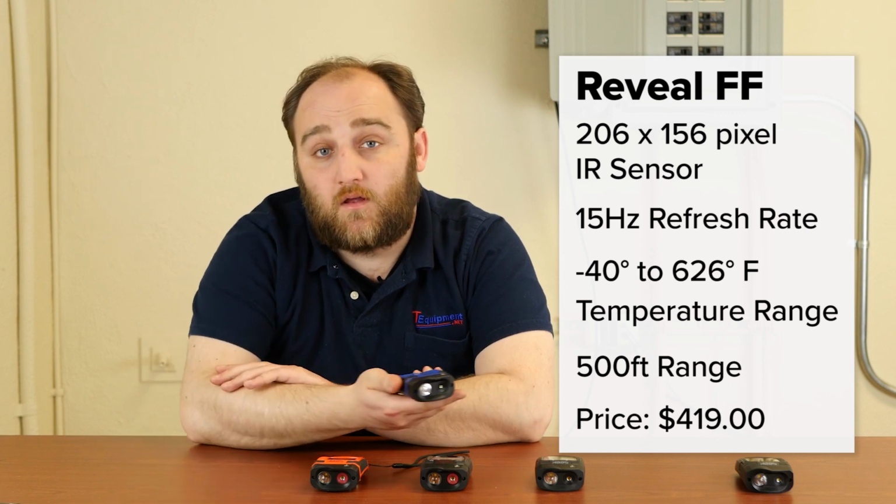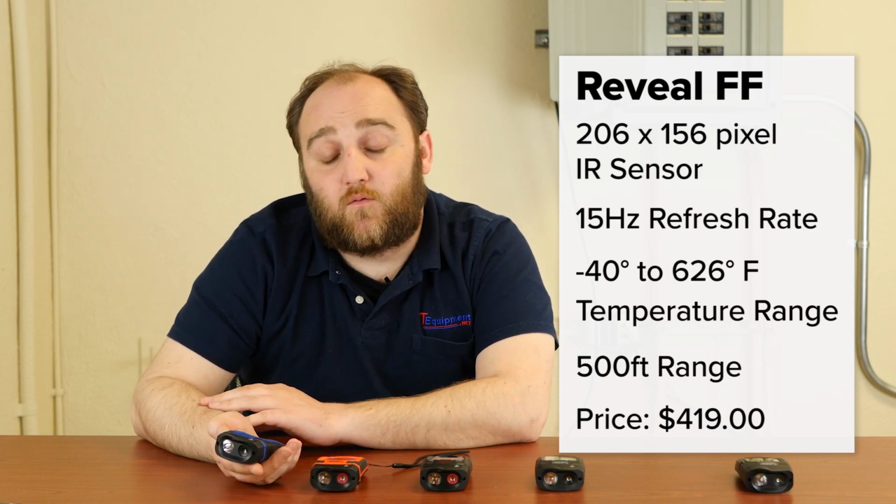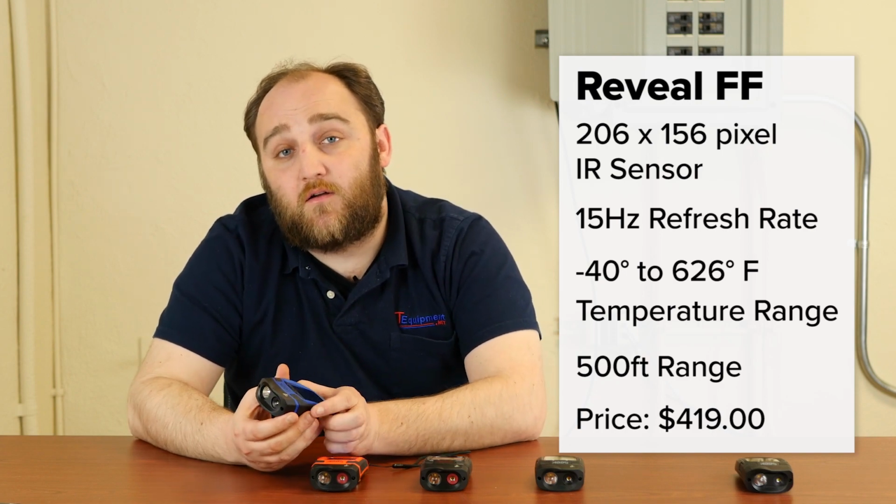So what's fast frame? Fast frame means that it has a 15 hertz refresh rate, which makes it better for looking at anything that's moving. If you're scanning, it can be a lot more convenient to use a camera with a higher refresh rate. The reason a lot of cameras stop at 9 hertz is because anything over 9 hertz is considered controlled for export, and you need a license to take it out of the country.